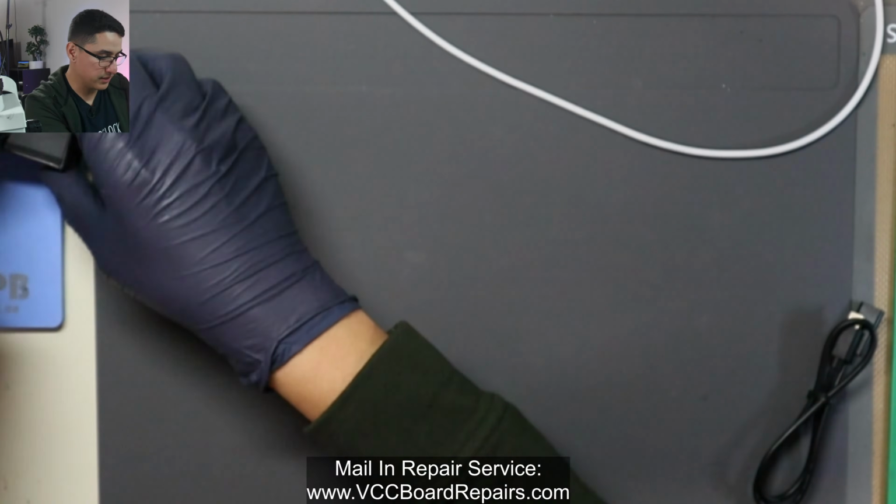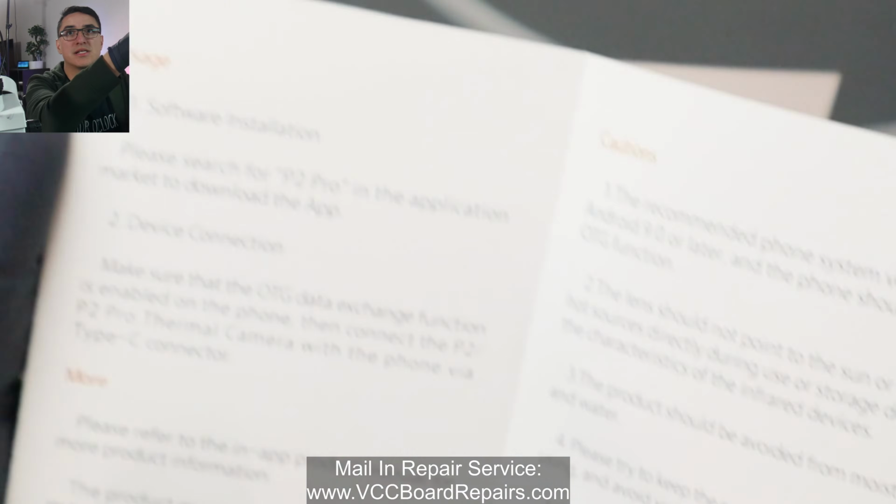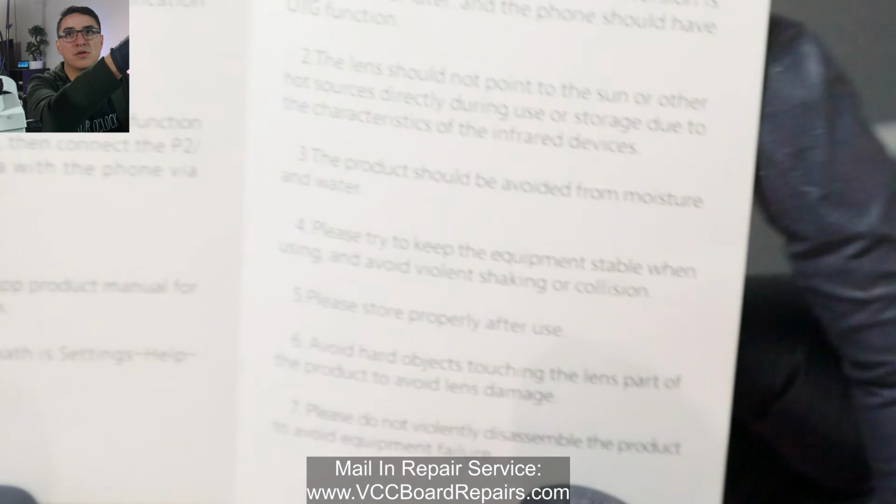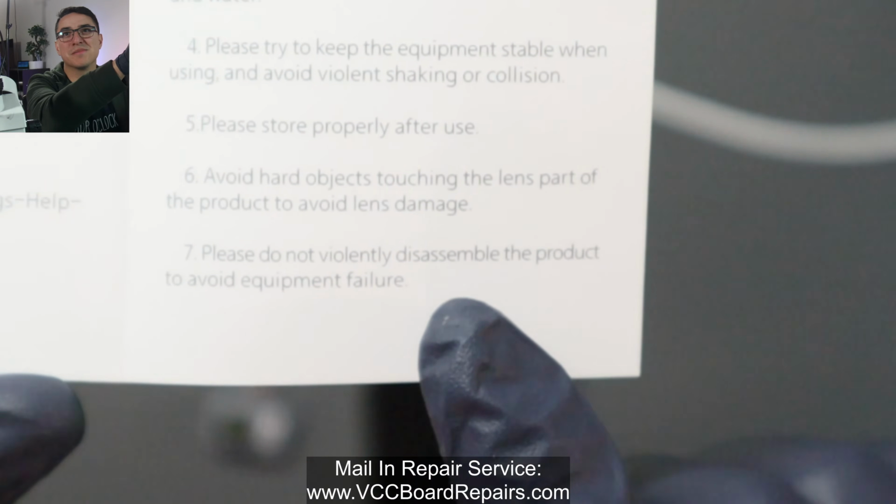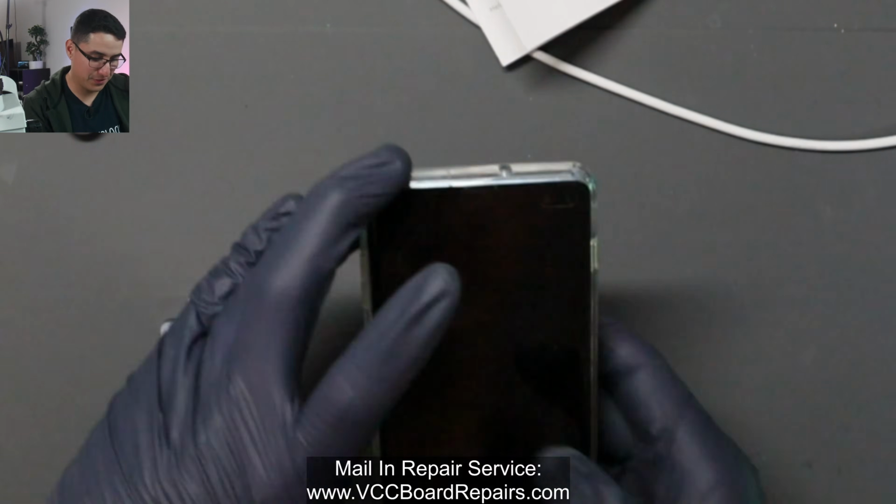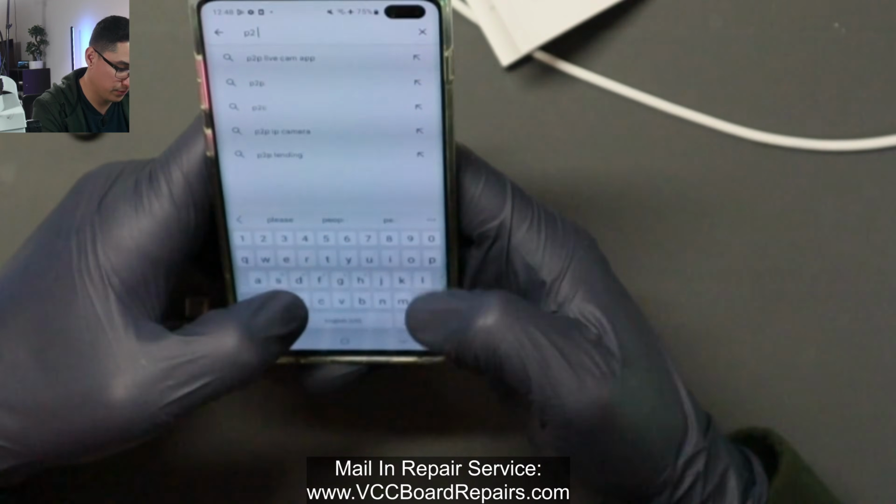So now let's plug it into a phone. On the English side of the instructions, it does say to search for P2 Pro in the App Store. Also, very interestingly, it says, please do not violently disassemble the product. So definitely, I do not plan on doing that. So what I'm gonna do is search for P2 Pro.